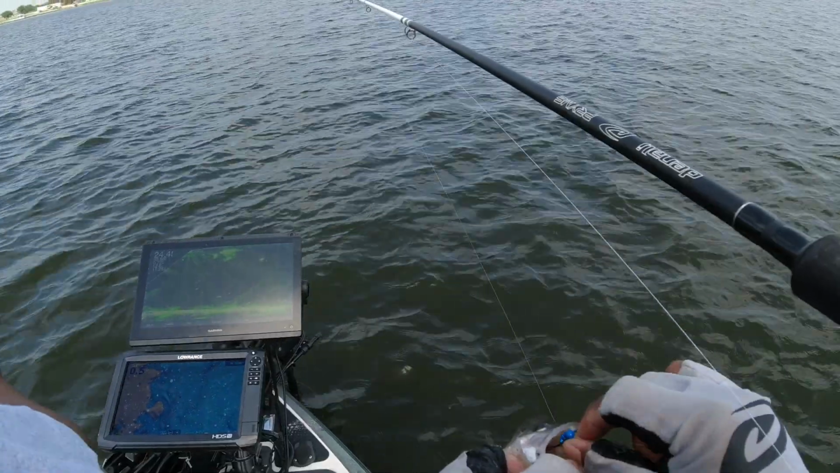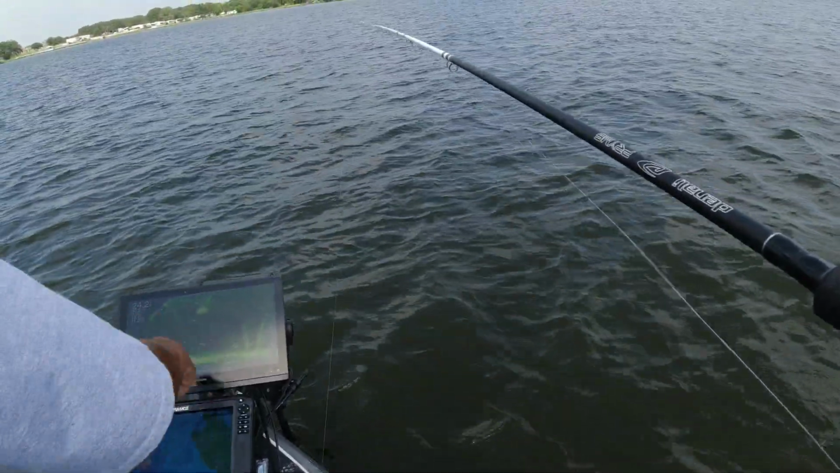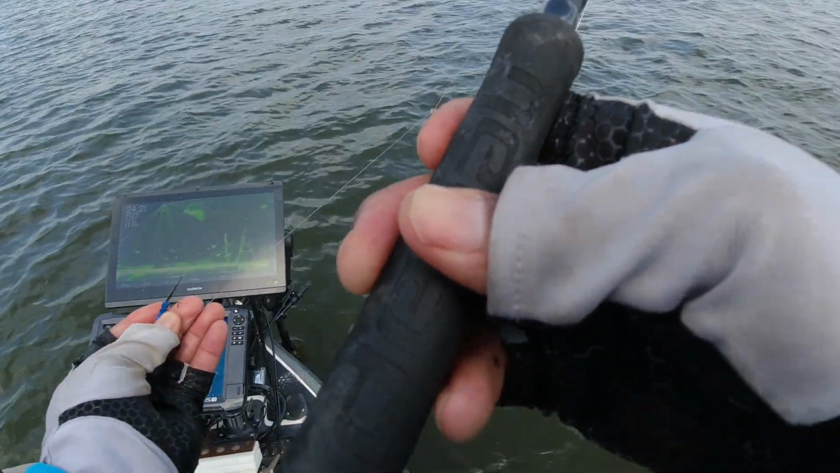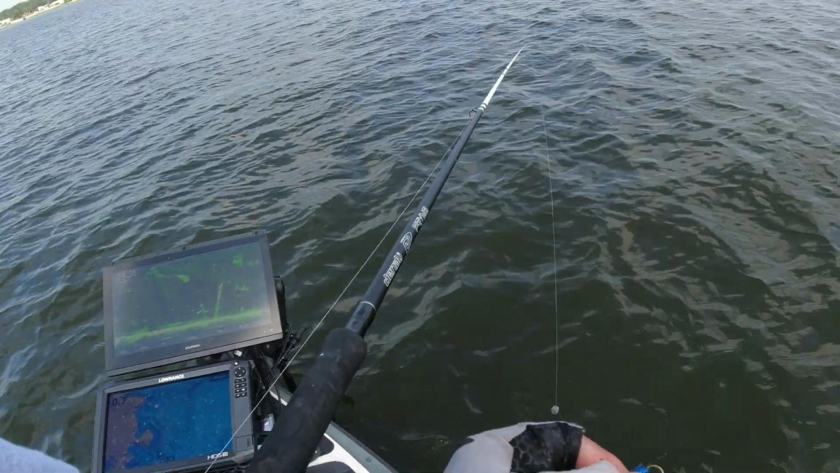Is that pearl? No, it's a... Oh yeah, crystal. Blue head, blacktail. Yeah. They work good on bluegill and shellcracker too.